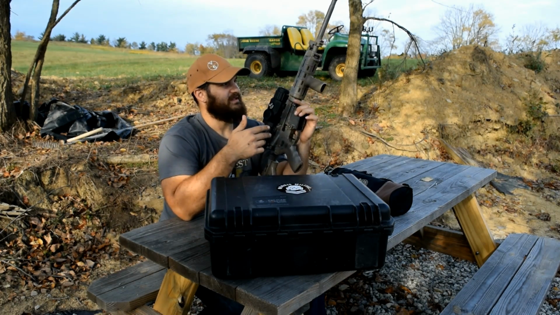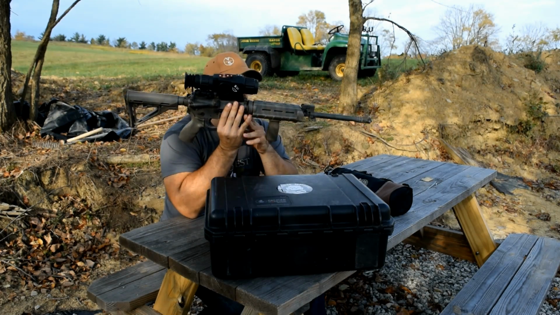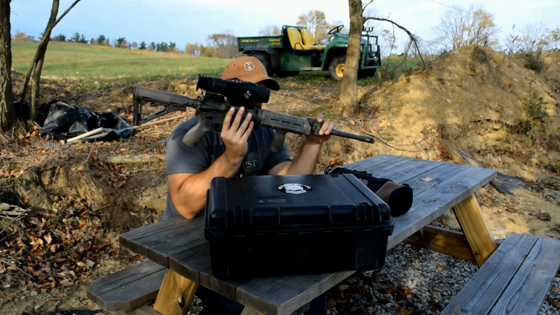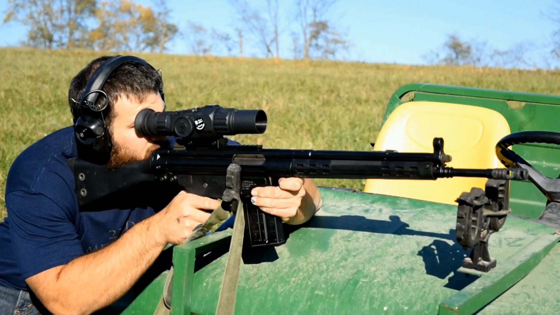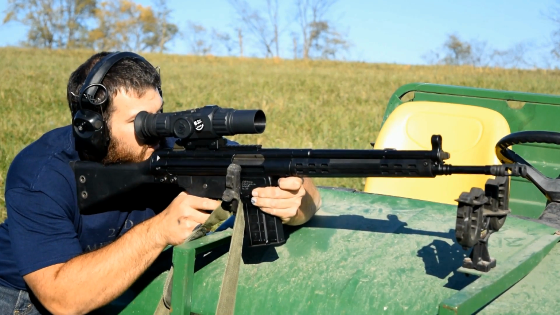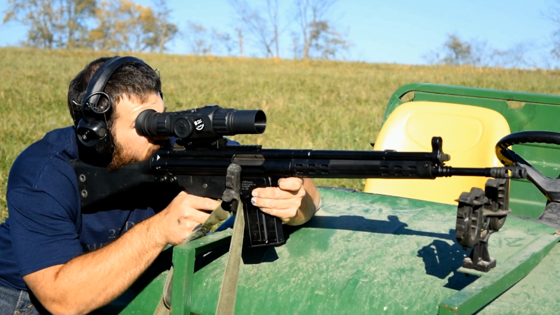And the reason is this thing is just a little bit heavy, although this is manageable. I was able to walk around all night with this thing, no problem. But for instance, on that C308, it got a little bit heavy for me. But of course, you're going to have that with a roller lock versus a direct impingement gun.